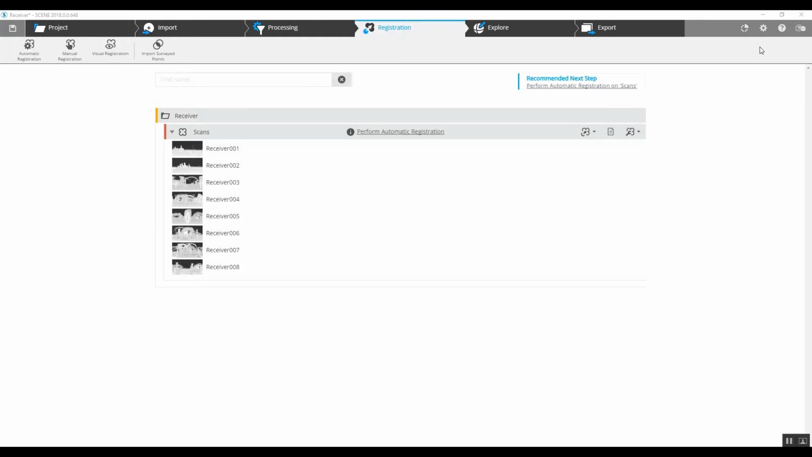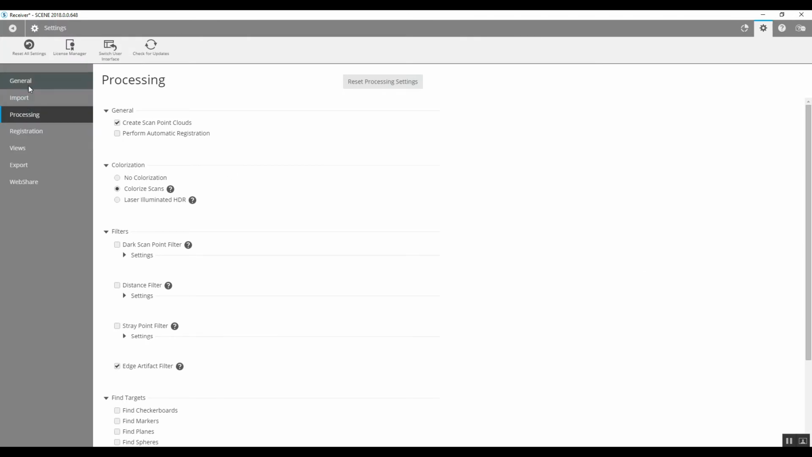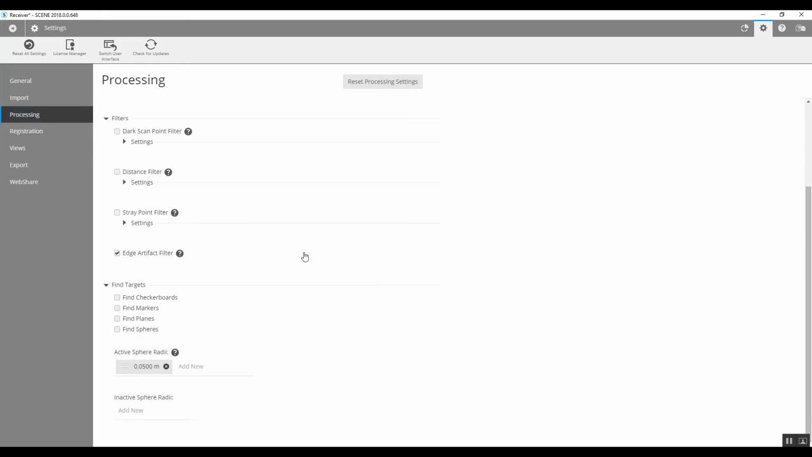Another thing that we tend to change based on the equipment you have on hand is the sphere target sizes. For something like that, you would go into the processing option and come down. This is what FARO has as a default size. You can just slide that down to inactive. If you use a 150 millimeter sphere size, go ahead and put that radius in.